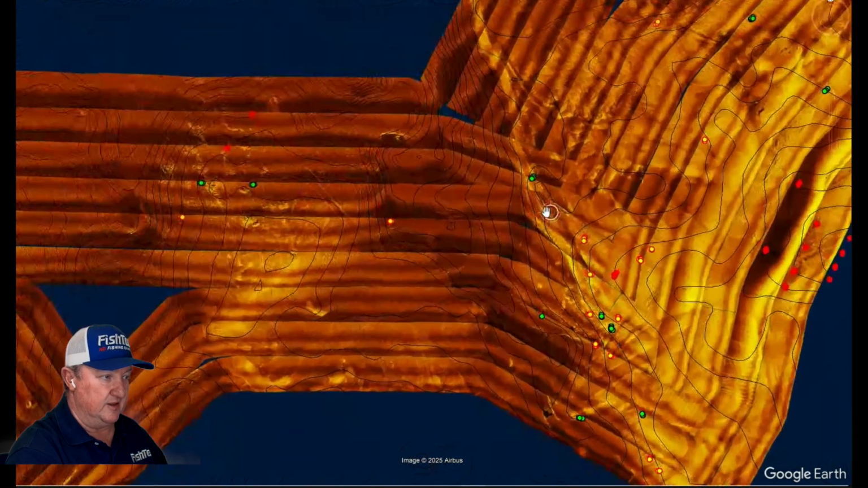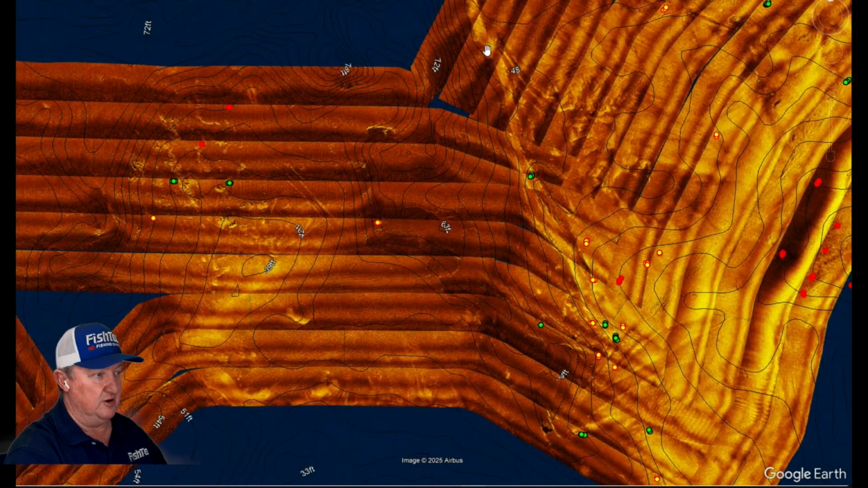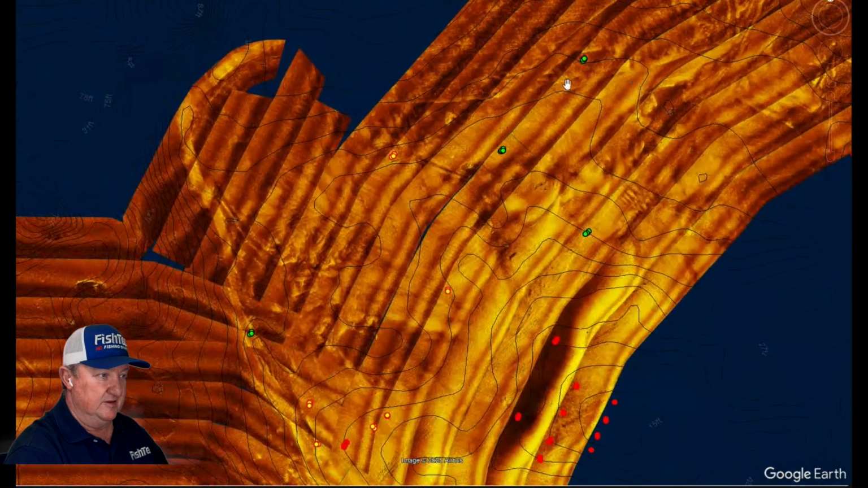Same story here. That fish is exactly where it's supposed to be on that old road, which is very interesting. Yeah, you can see that. Very, very interesting. Some suspended fish out there a little bit.